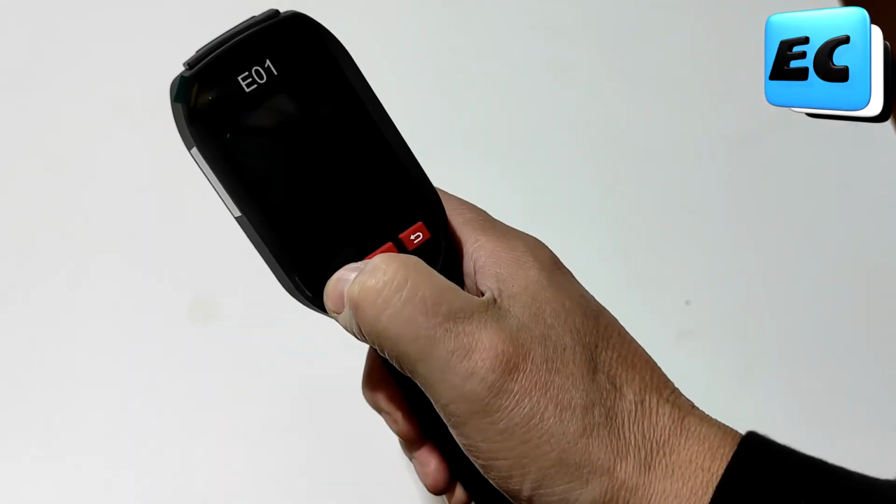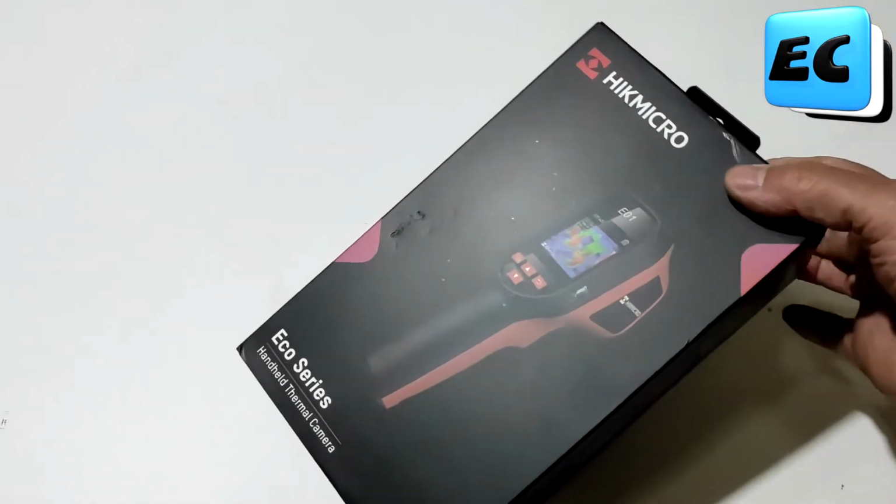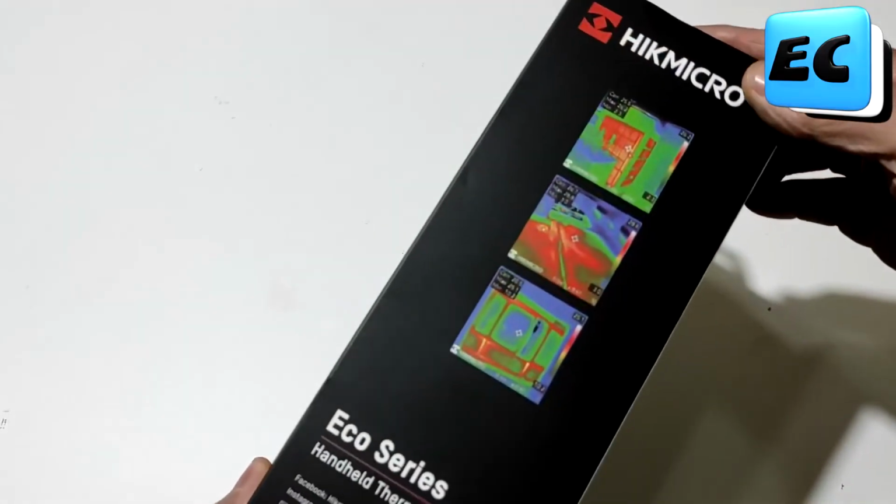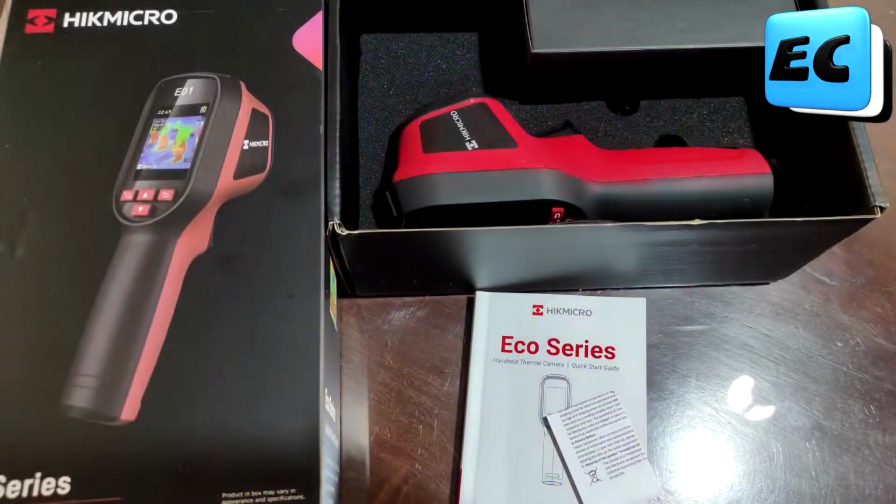In summary, the Hikmicro E01 is a simple technical camera, robust and very practical, for those who need something functional without spending a fortune. Although it's not a professional lab camera, let's say, but for its price, it offers an excellent entry point to this fascinating world of thermography.